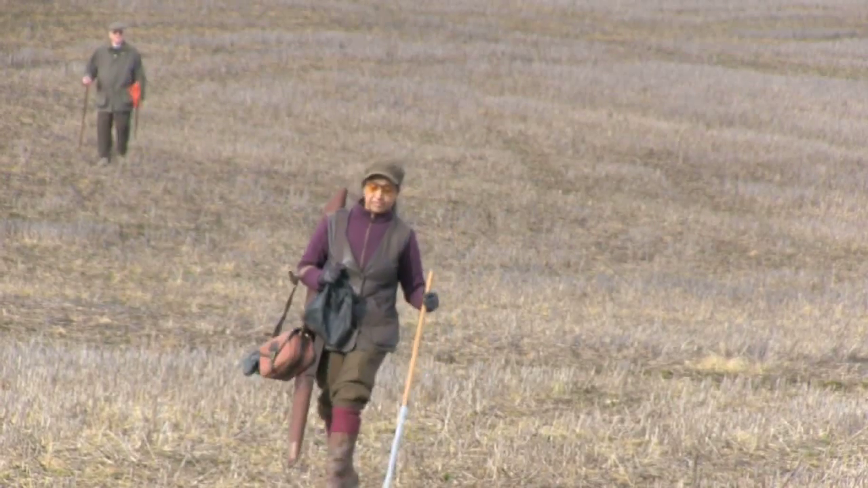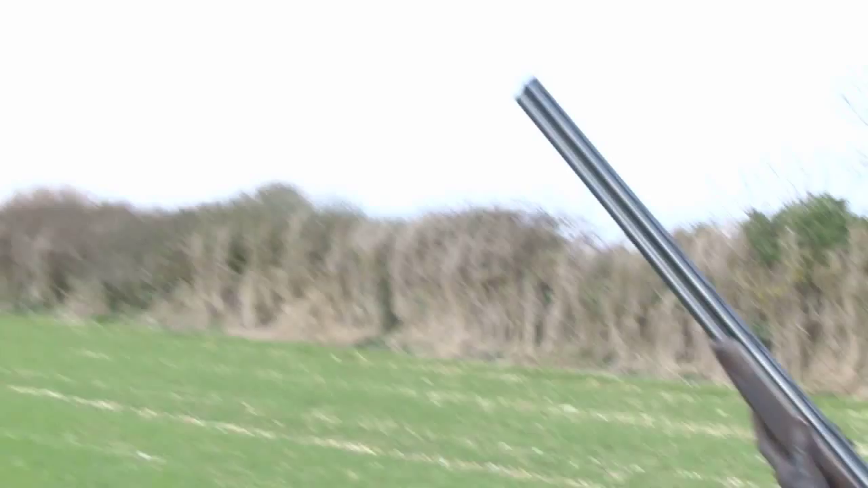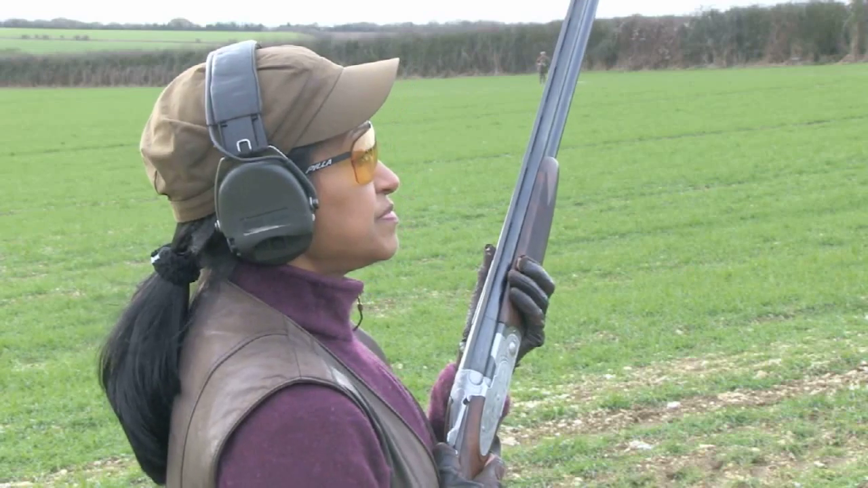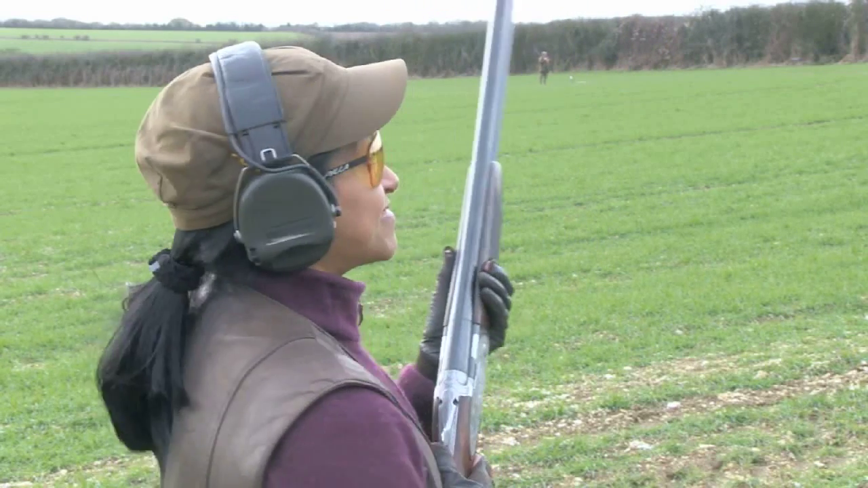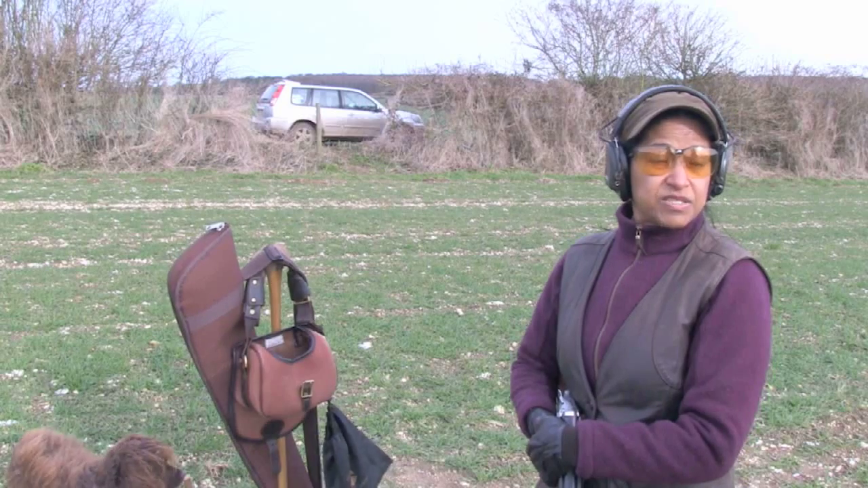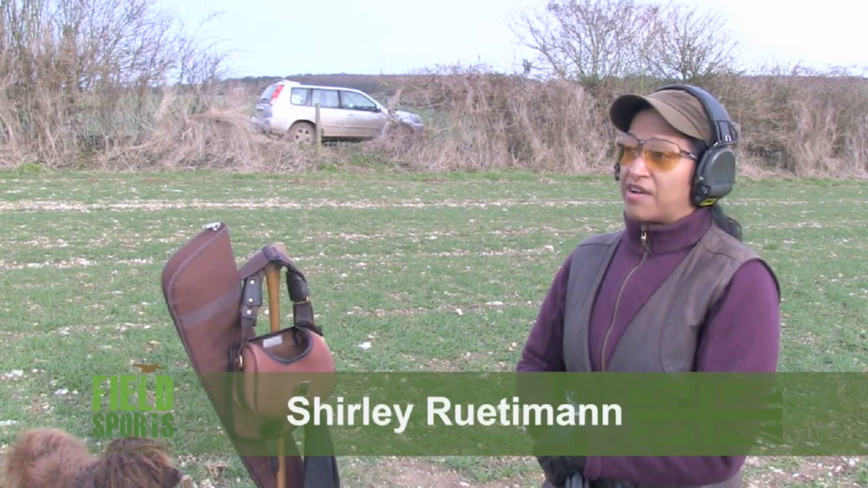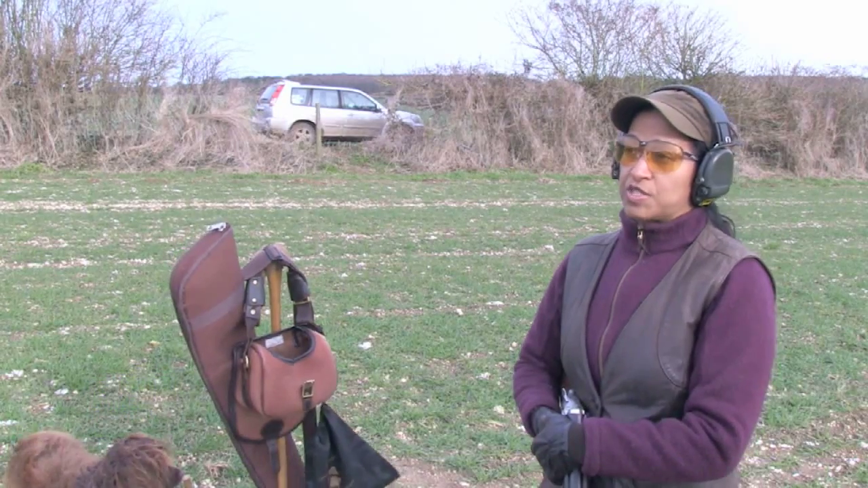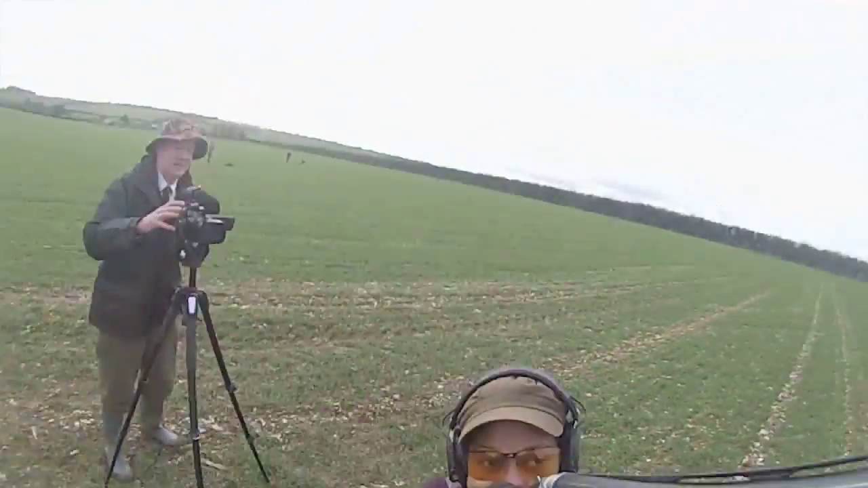I'm a charity cameraman. I also get to stand with the charitable gun who bought a peg here today in aid of the WPA, and she has a story to tell. Shirley runs the Tweedy Chicks, a group of ladies who enjoy shooting a full season together. We start off with early season partridge, usually in mid-September, and then we have probably about 4 partridge days, and then we start shooting pheasants in November.